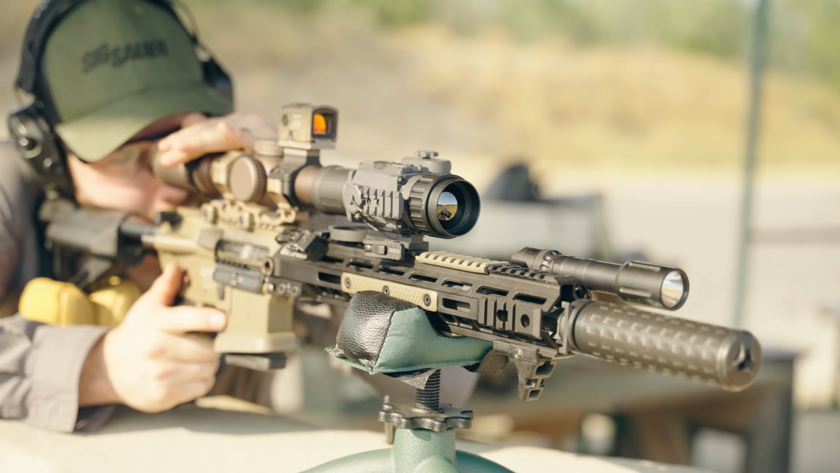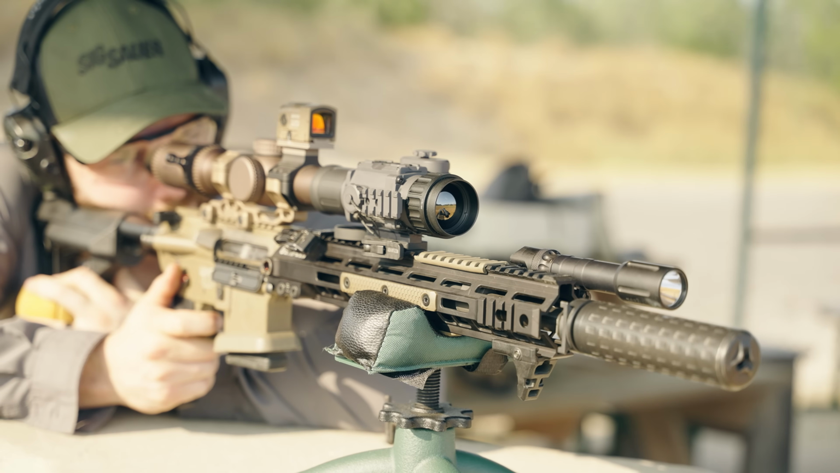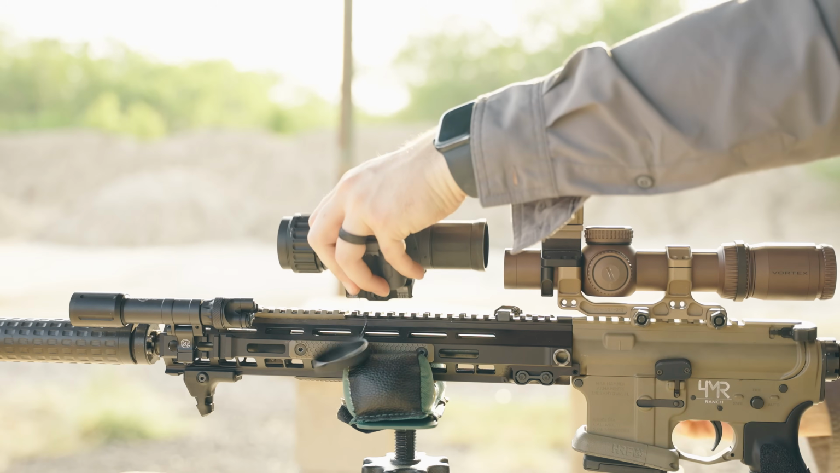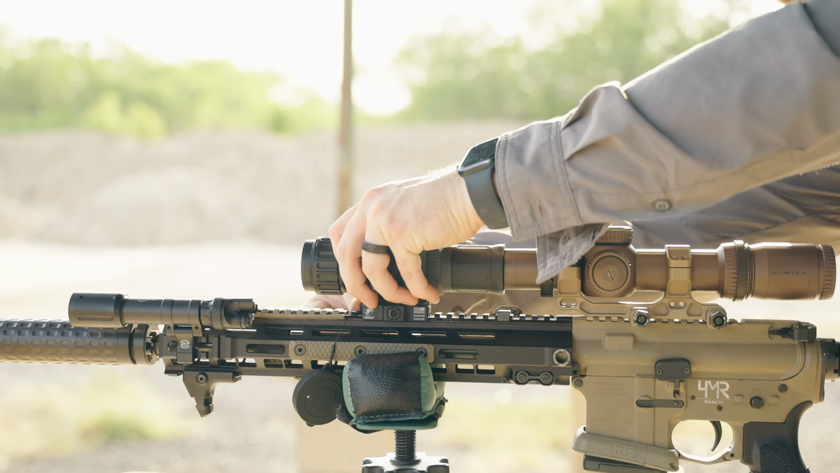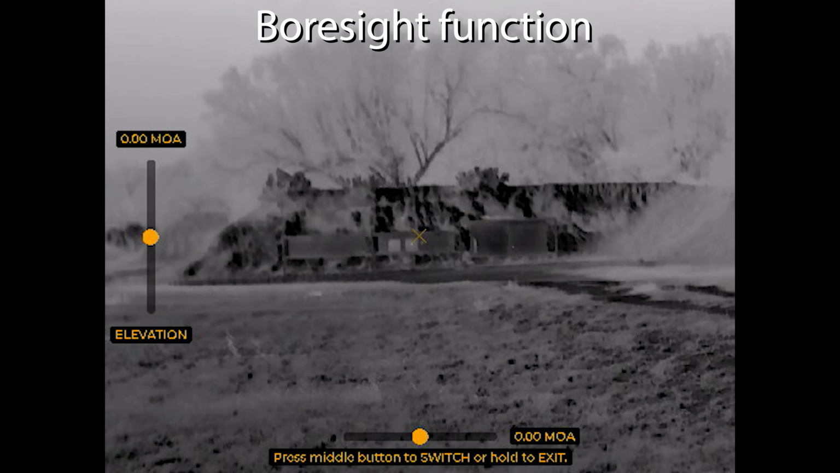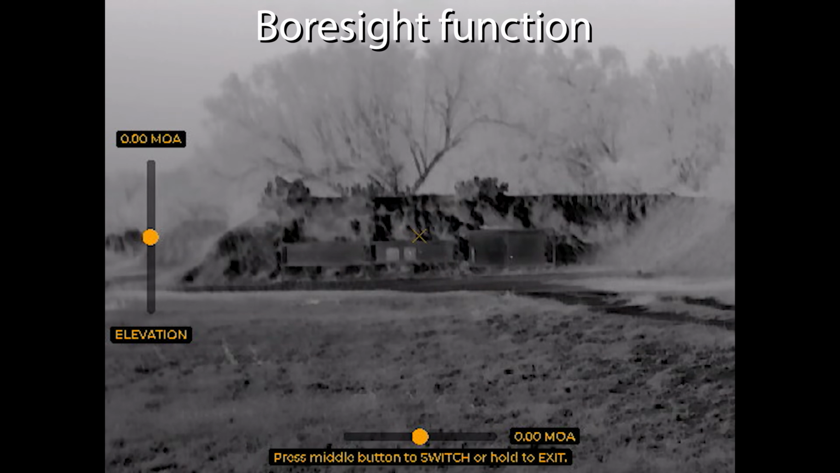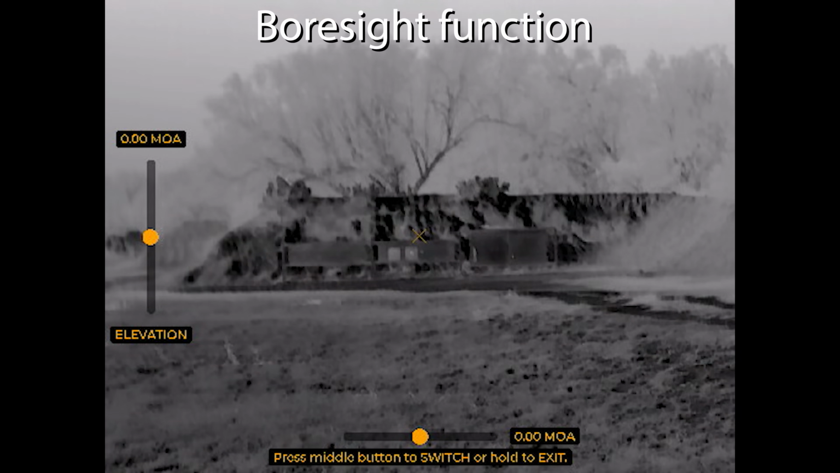They did include an American Defense Manufacturing quick detach mount, which they have a good reputation for reliability and repeatability of your zero. So I'm glad to see that. It makes it very kind of buy once, cry once situation where you can bounce it around from all your platforms. So wasn't overall that hard to collimate. The only issue I ran into is I kept thinking bore sight was to do the collimation, and that was not the case. I figured it out, and then it was good to go.